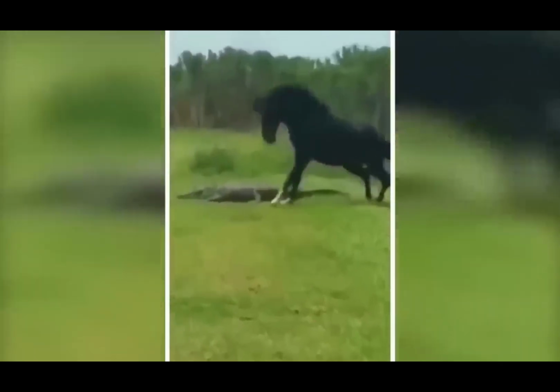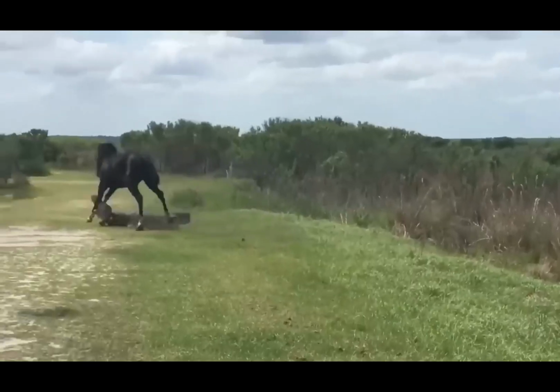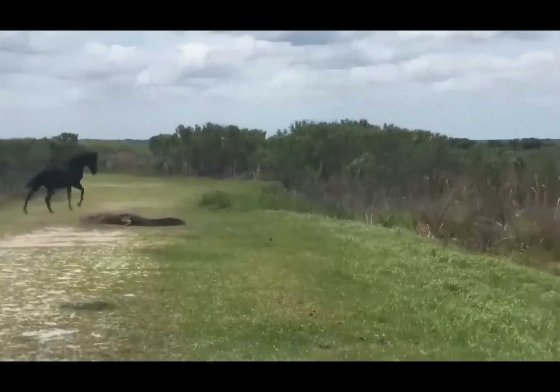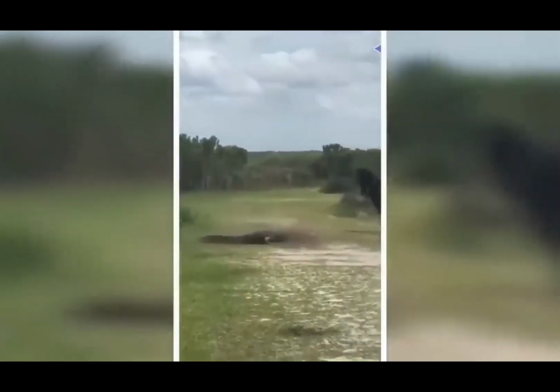The horse attacks the alligator after eye contact for a few seconds. We can hear the sound as horseshoes clash with scaly skin. It is another battle of survival and strength.